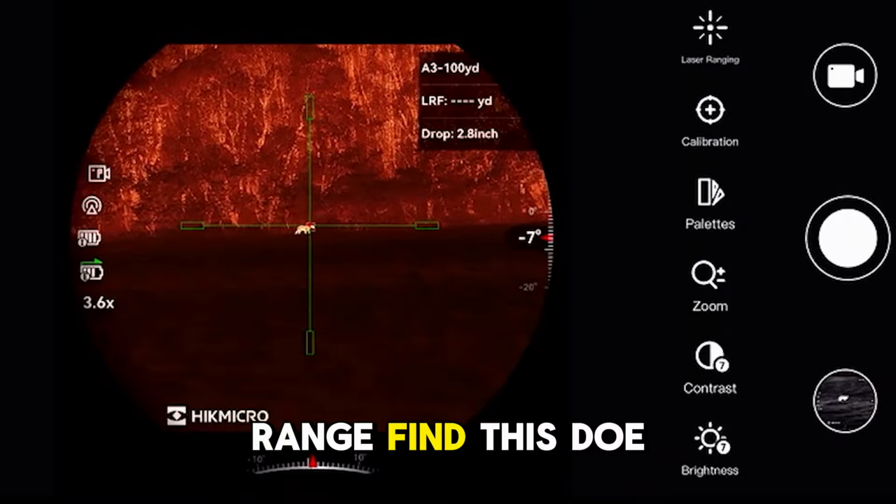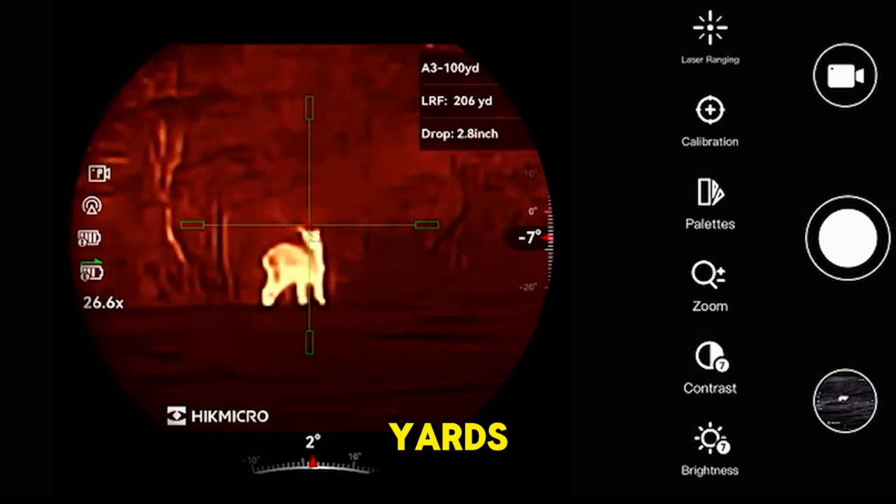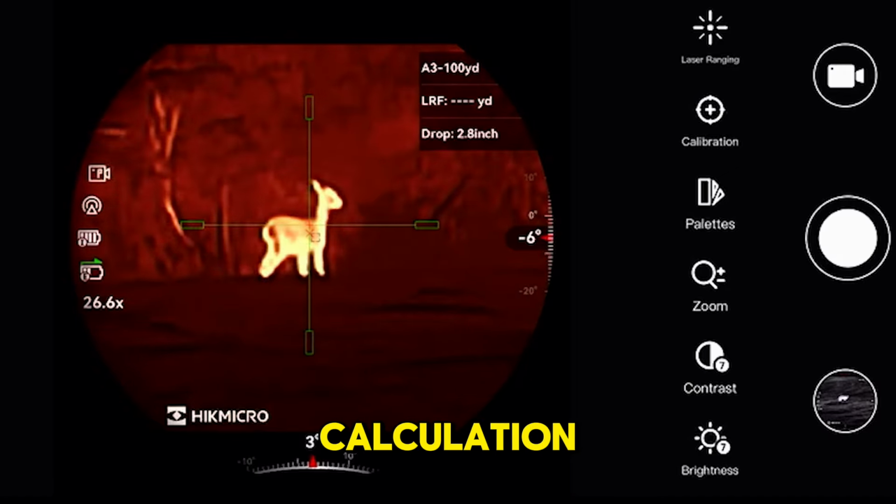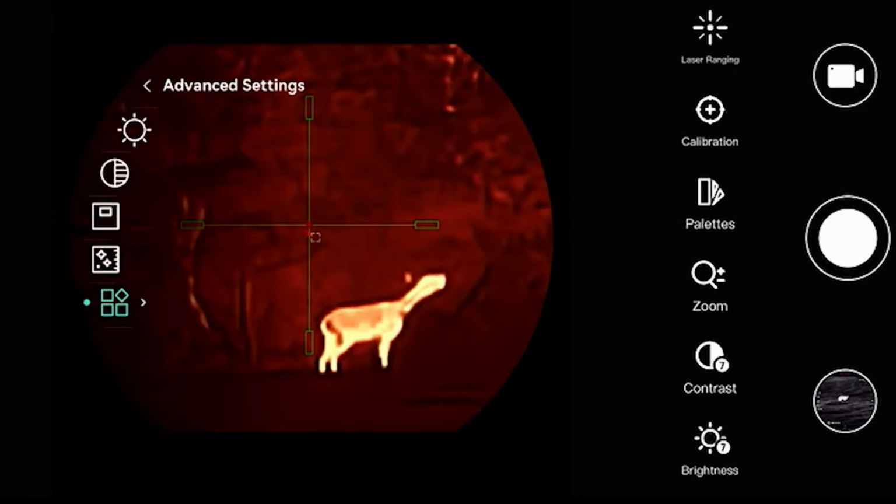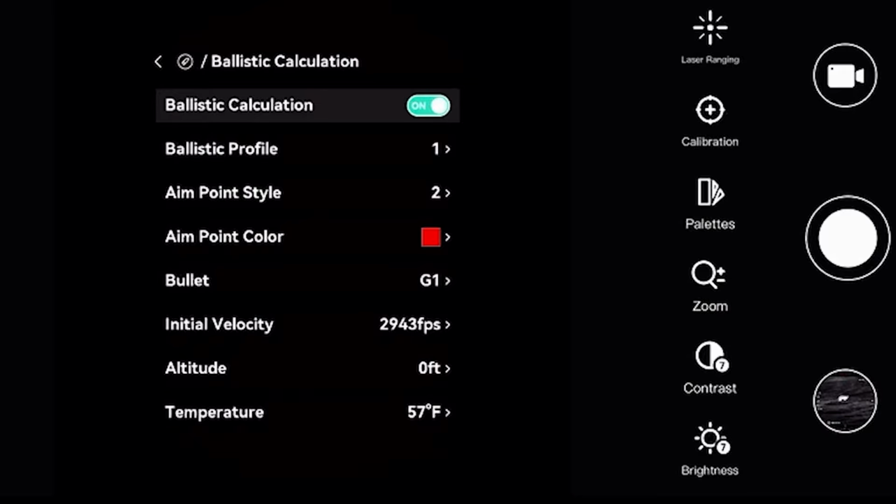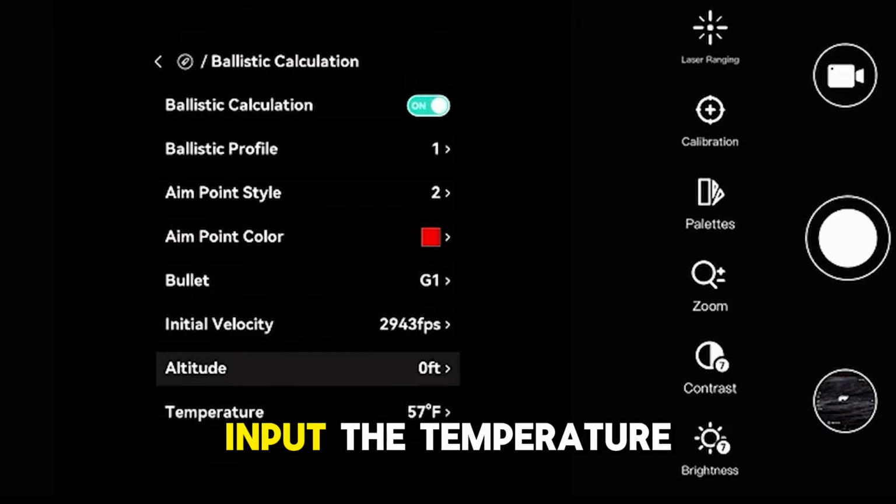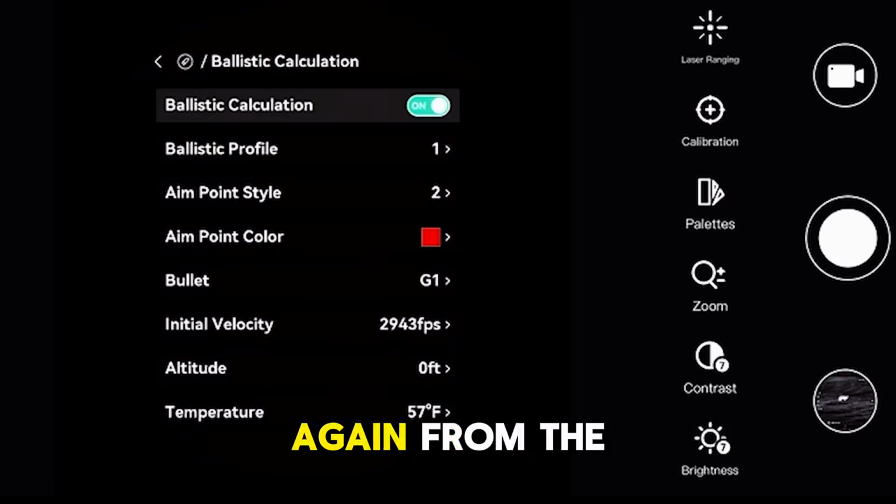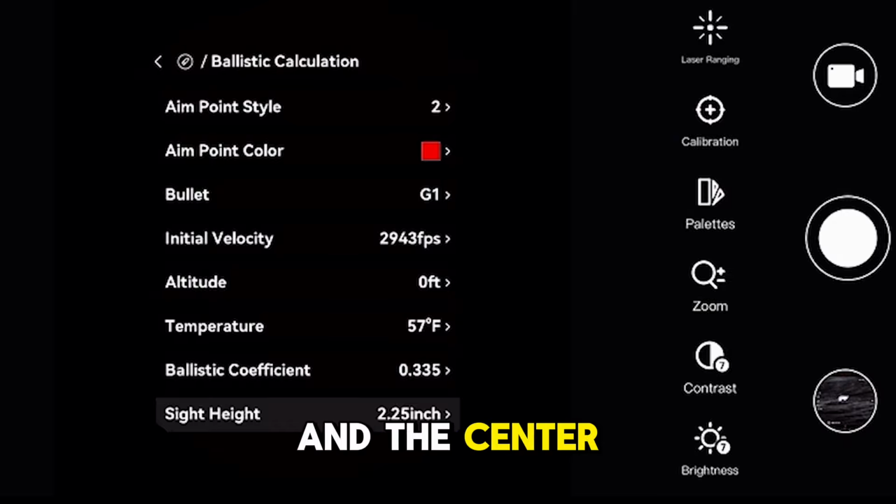So what I'm going to do is rangefind this roe deer. Obviously I'm not shooting it, I don't have an eye licence. And I'm ranging it at 206 yards, which is indicating a bullet drop of 2.8 inches on the ballistic calculation. So how does the scope work that out? It works that out because I've put all my data in earlier, including feet per second, the initial velocity. You'll see that's 2943. Now I get that from the box on my Federal 100 grains, so dead straightforward to input. The temperature, 57 Fahrenheit, is fairly accurate. The ballistic coefficient, again from the box, and the sight height. Now the sight height is the measurement between the centre of the scope and the centre of your bore.